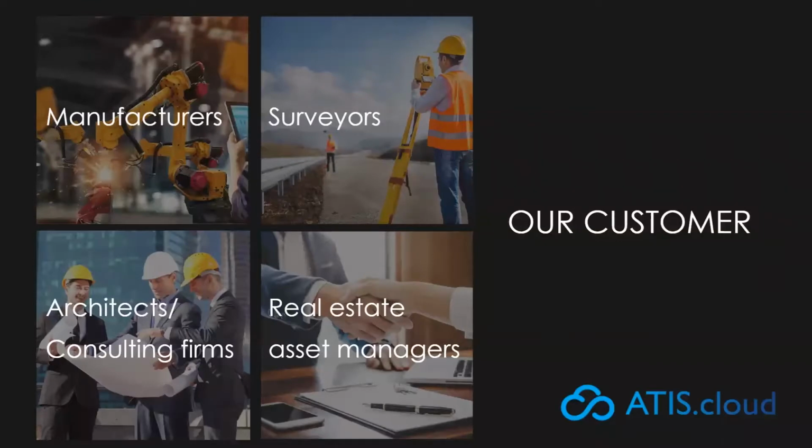The DNA of ATIS.cloud is made of point cloud and customer service. Customer satisfaction is our top priority. We actually work with 4 main clients: manufacturers, surveyors, architects, and real estate managers. Each of them has very specific expectations and needs. Basically, everything that has to do with point clouds and reality capture.